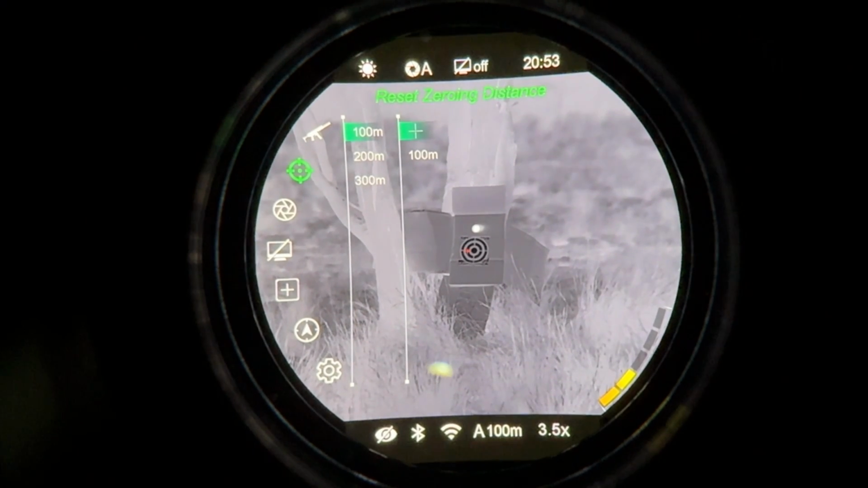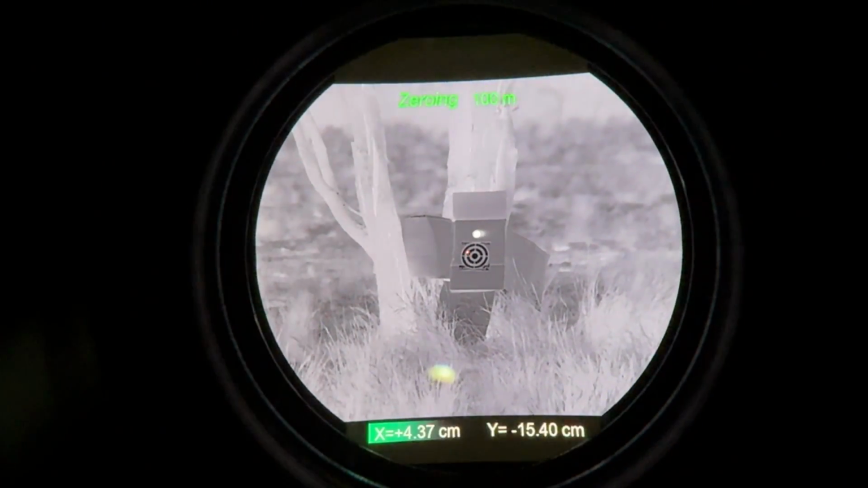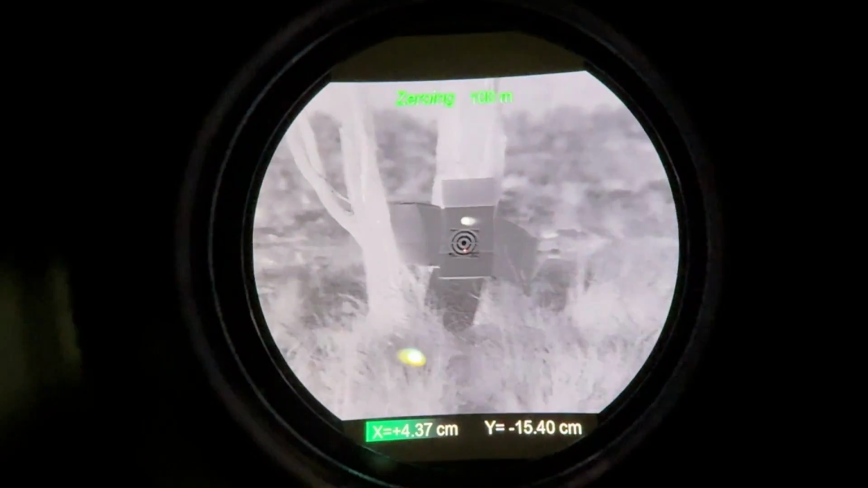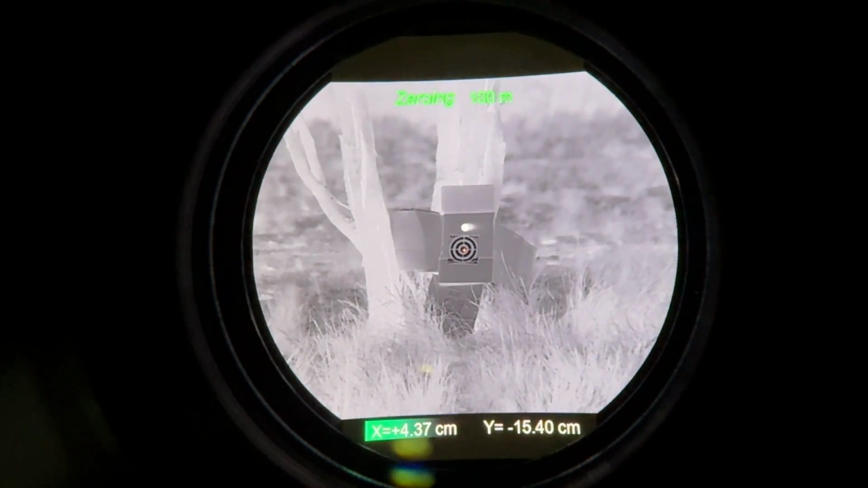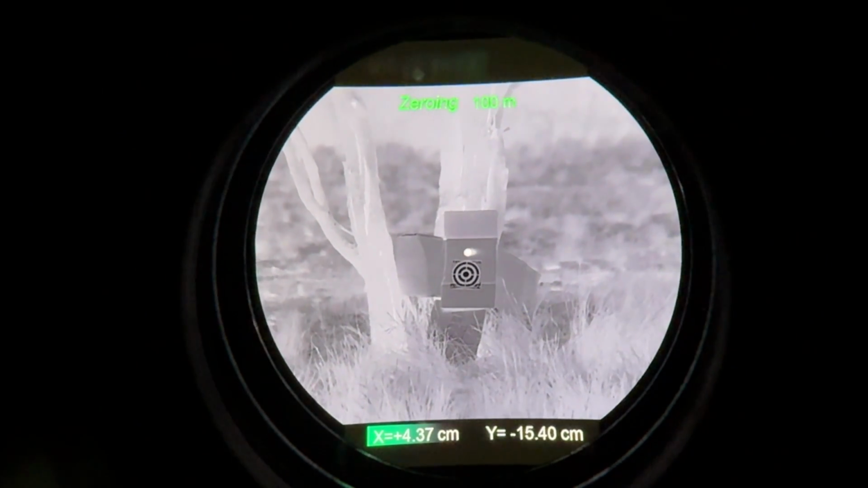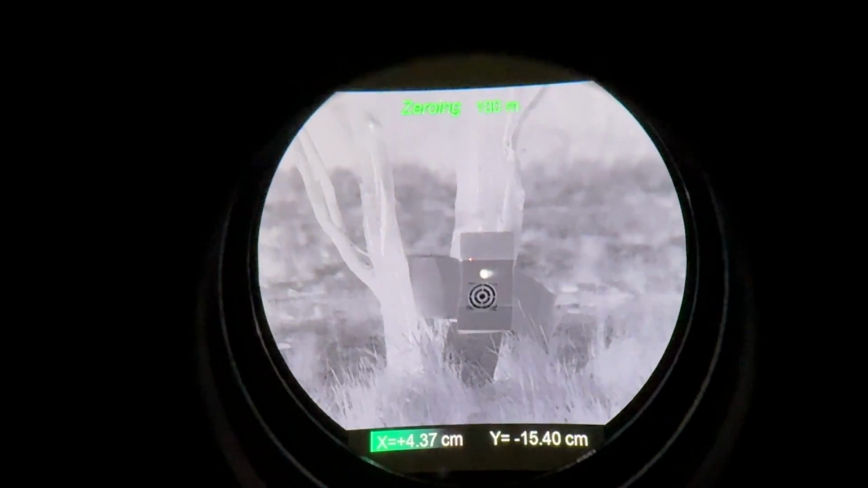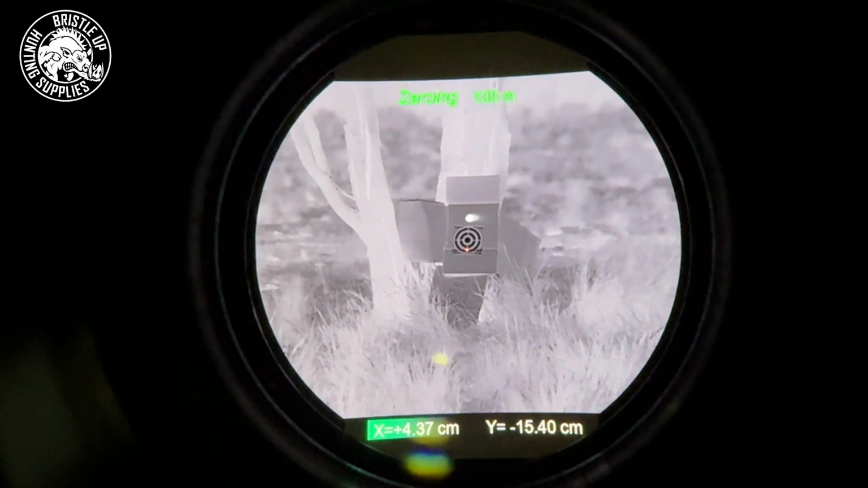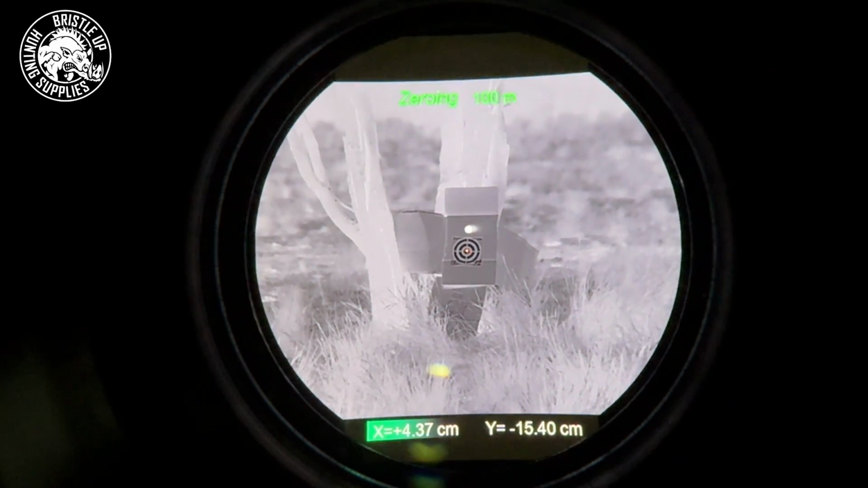Now if we press our menu button to access it, we can go into our zeroing here and we can make adjustments. Now we want to do our freeze frame. To keep it simple, let's just say that I've taken a shot at the center of this target and that heat patch at the top is where the bullets landed. Now if that was the case, we'd press and hold the palette button and the photo button at the same time while it is on the center of the target there.